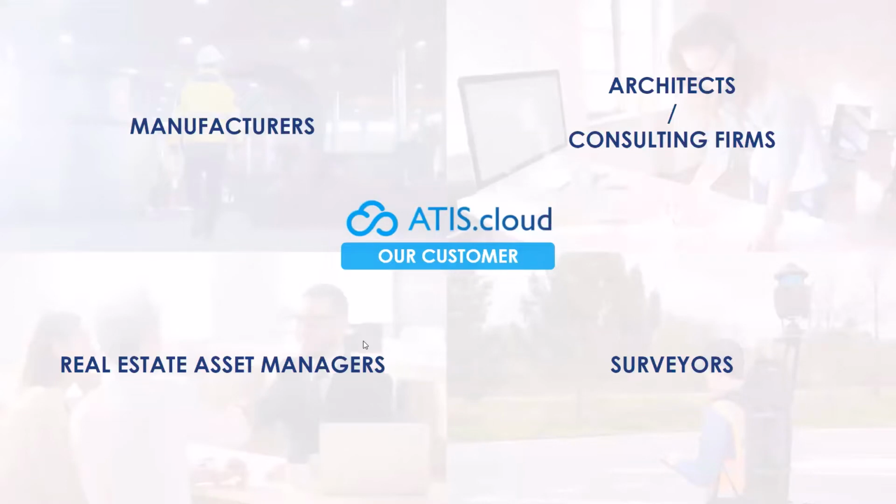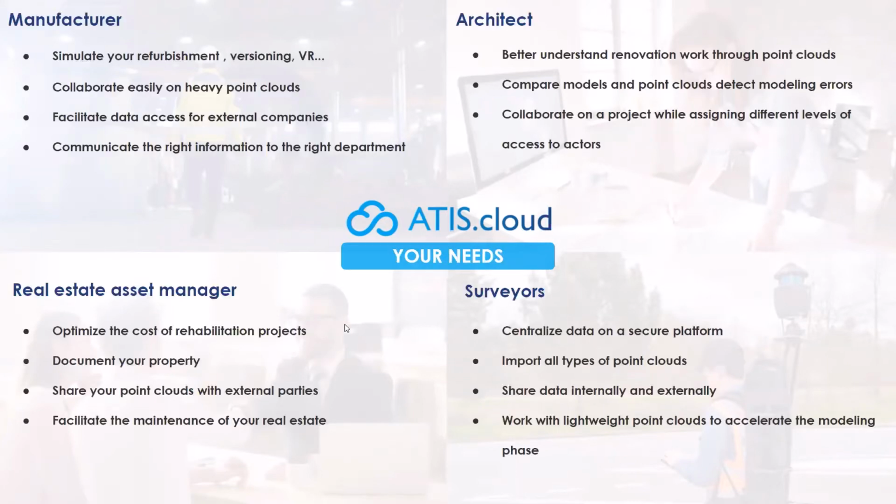ATIScloud can be used in a lot of cases. Here are our main customers. We have manufacturers, architects, real estate asset managers, and surveyors. They all have different needs. For example, manufacturers use our platform to simulate their refurbishment work.